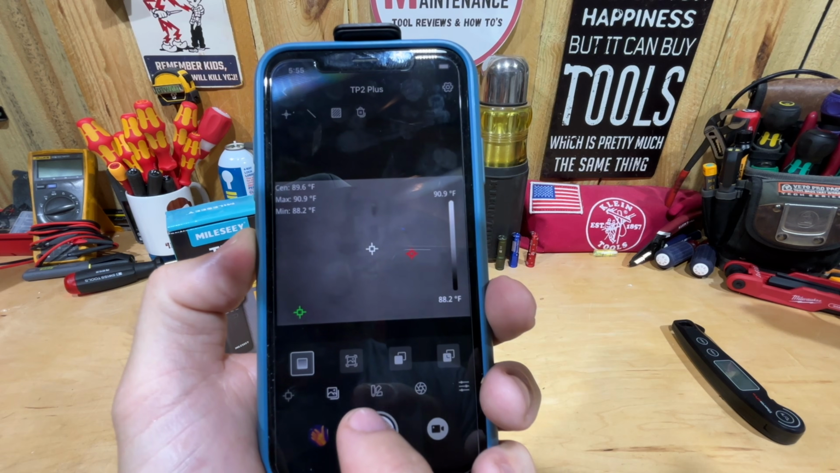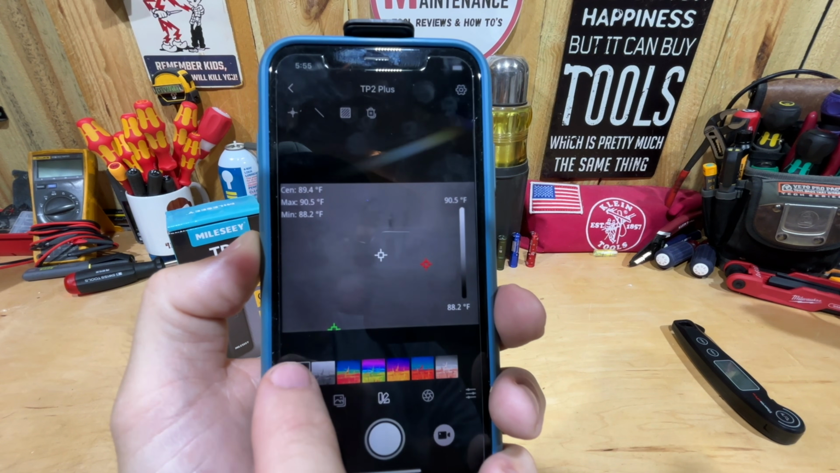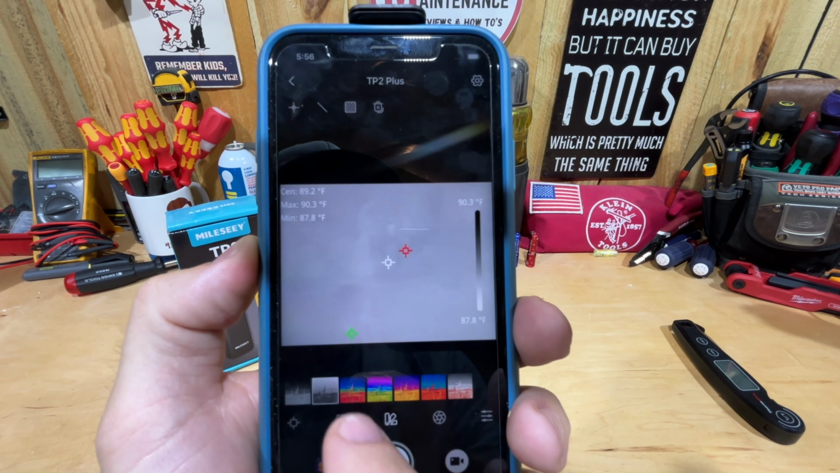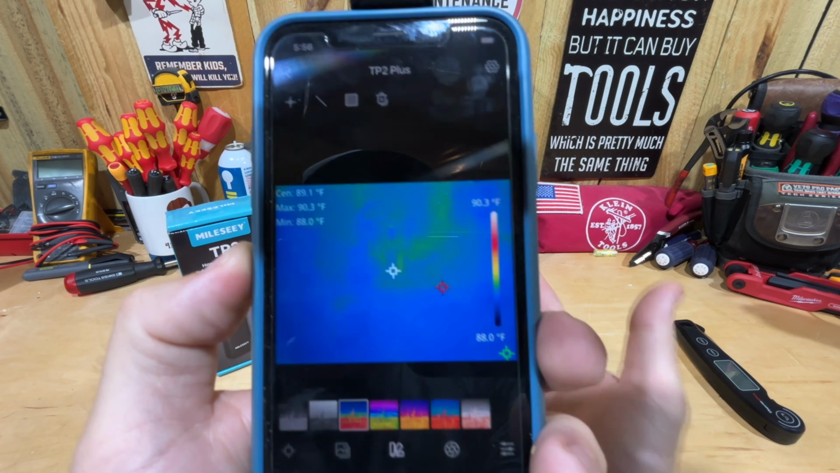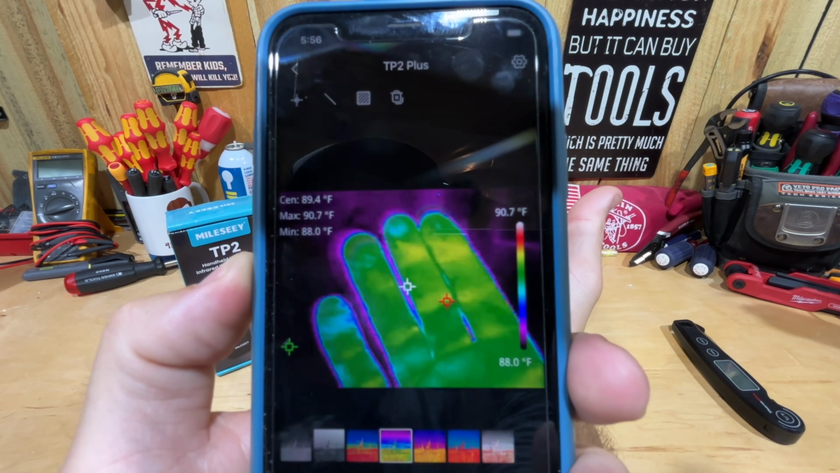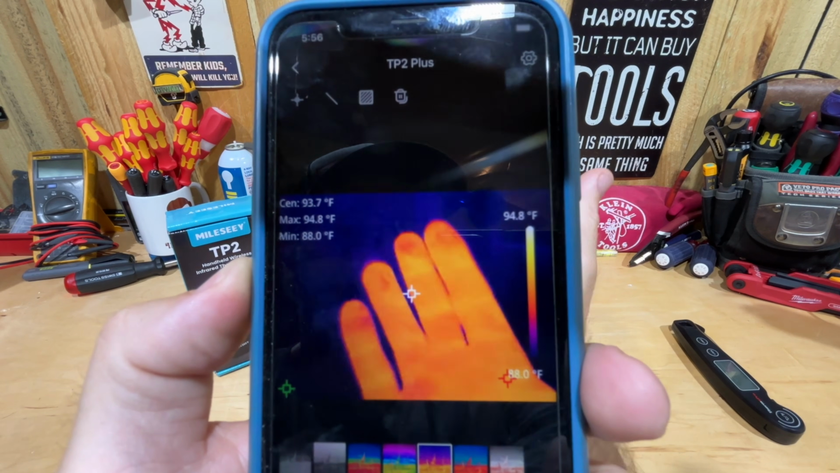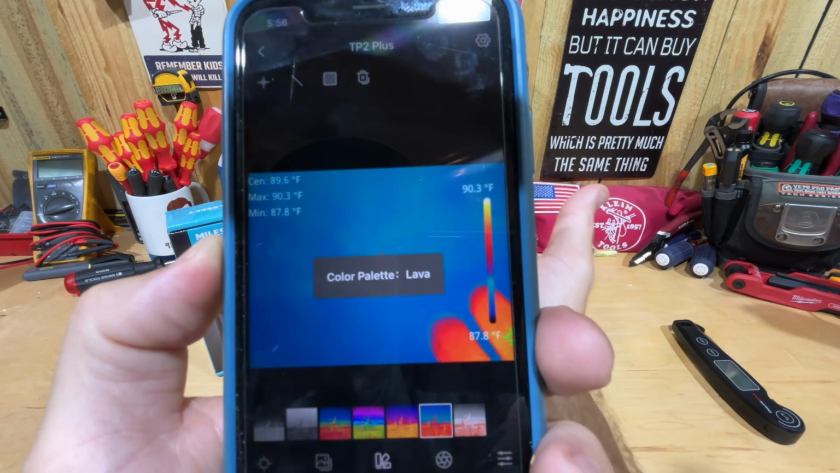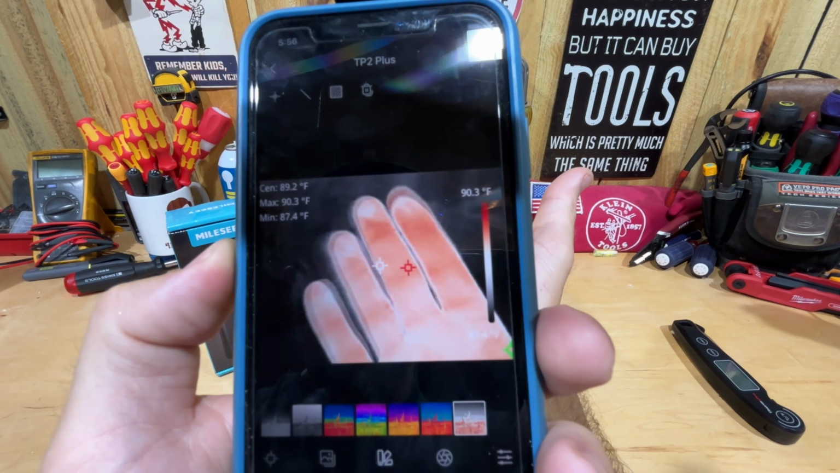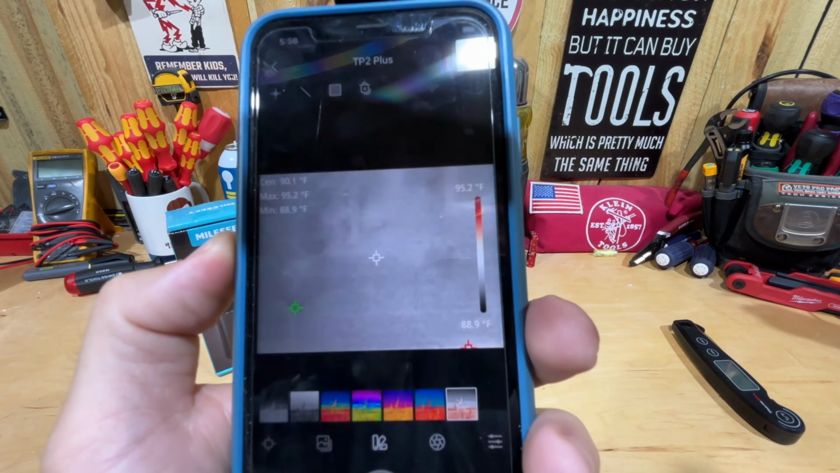But first, let me go to the color, because I think it's going to be better for you guys to see. So here's all the colors. Right now I am on white hot. I can also go to black hot. This one is rainbow, so you can see my hand in that. Then you go to rainbow HC, see my hand in that. Also iron. Then you also have lava. So just some different palettes, basically, in case something shows up a little better. There's red and gray, I think is what that one's called. So you can see that there.